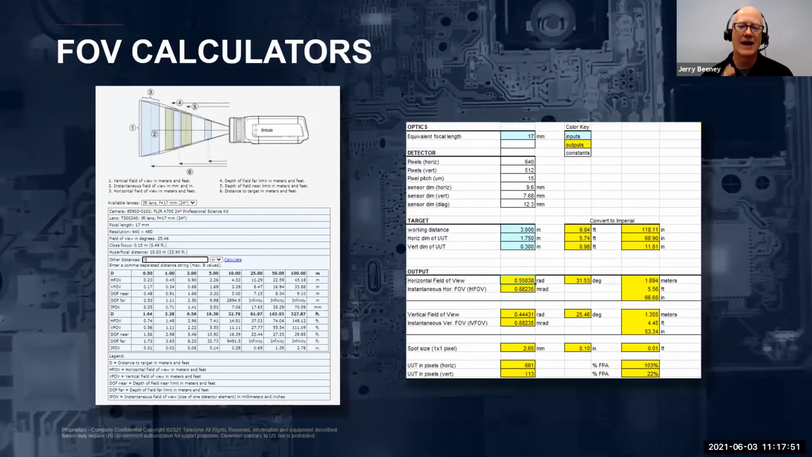The FLIR Technical Support Center website, which is flir.custhelp.com, actually has the online field of view calculators for nearly every camera we sell. As you see on that image on the left-hand side, you can simply select one of the available lenses from the pull down, enter the expected working distance, and click the calculate button. And the online tool will then output a table of all the expected horizontal and vertical fields of view, along with the spatial resolutions at that given distance in both English as well as metric units.